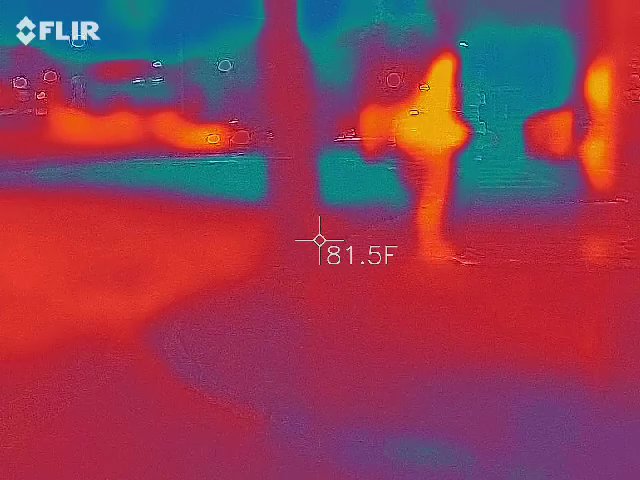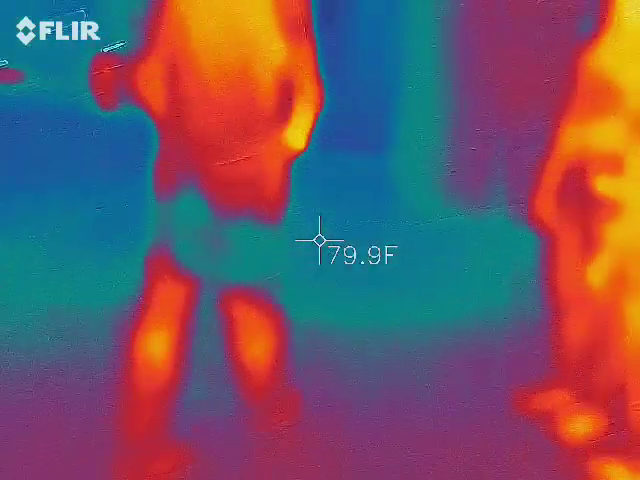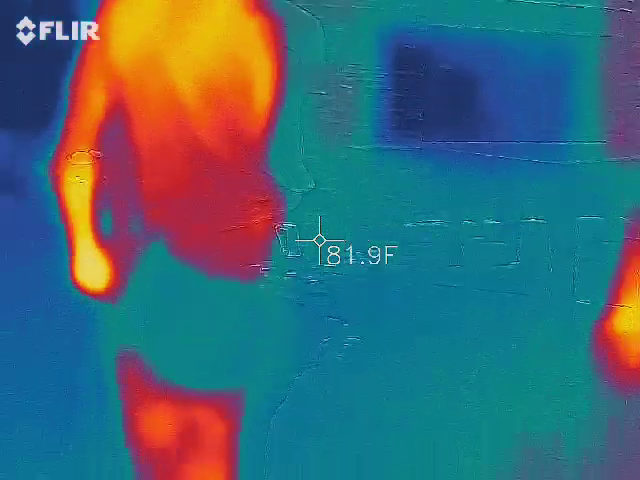I wasn't trying to make ghosts. That's what I was gonna say. I was like, yeah, we're gonna have more ghosts on this tour than we anticipated. We don't make ghosts, we search for them.